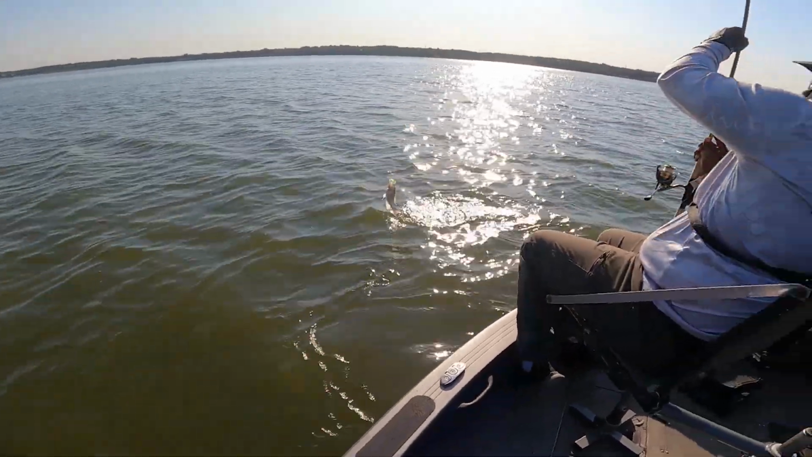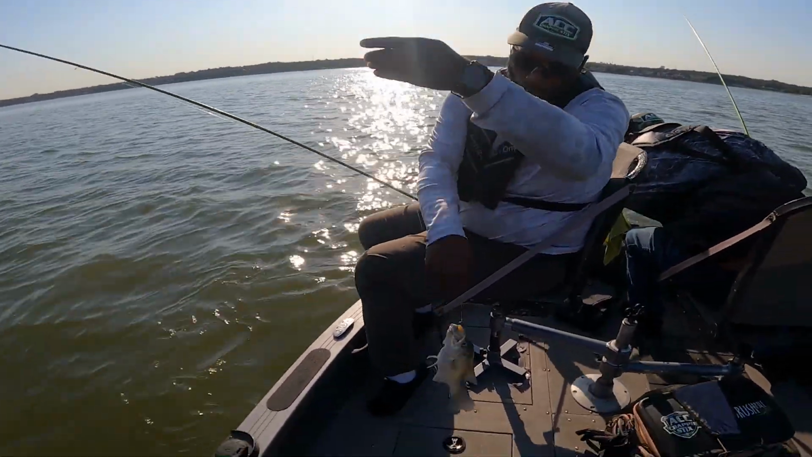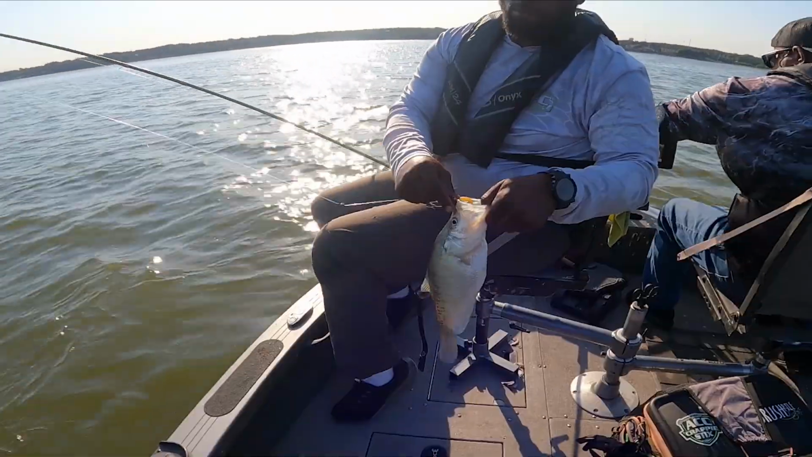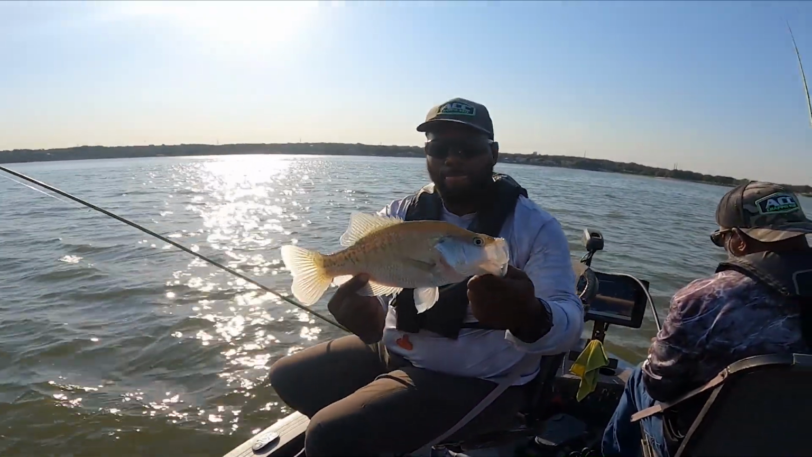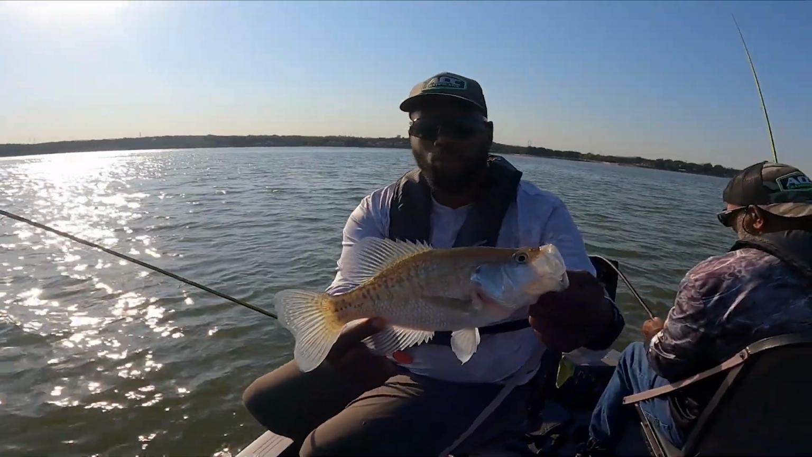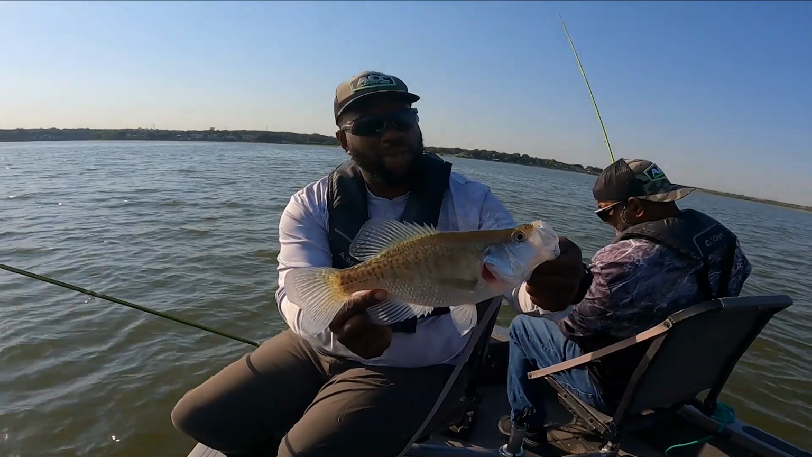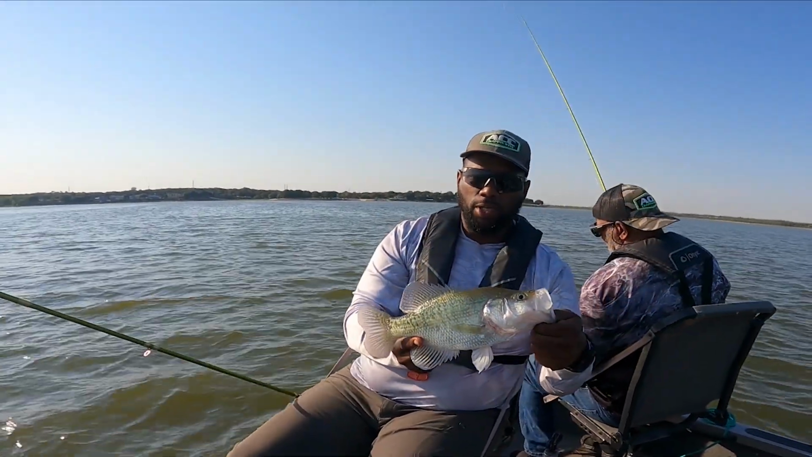First fish, y'all. Oh, and it's a good one too, man. It's a good one too, y'all. I mean, look, the hook came right at his mouth. You see that fish, y'all? First one of the day, 12-inch white crappie. He might be pushing 13 if I can be honest with you, man. He looks really good, y'all.